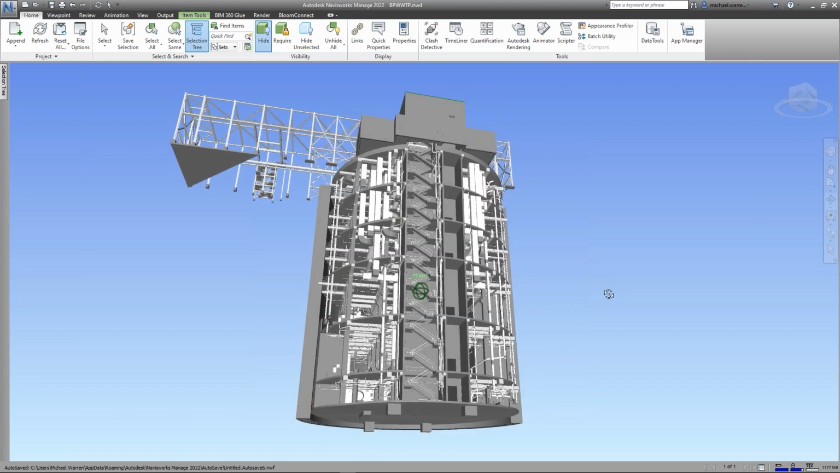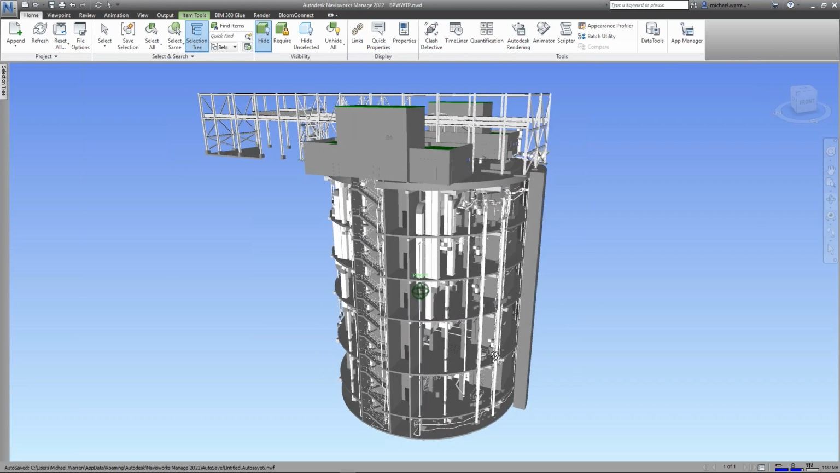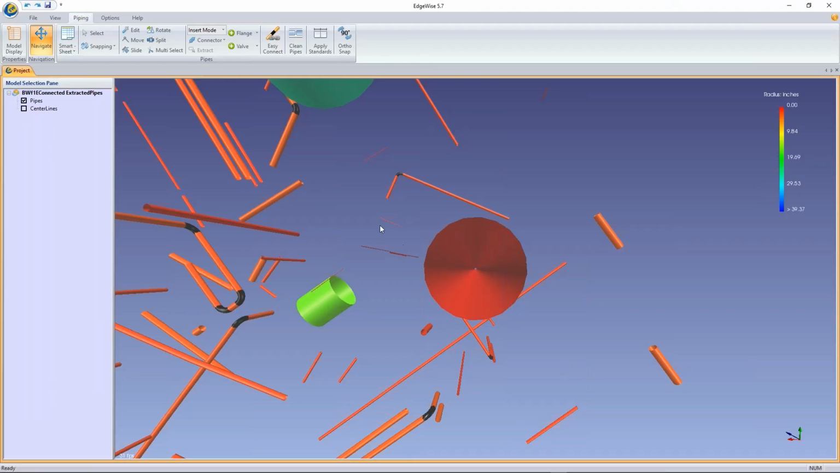It ends up being a really, really massive file when you do this workflow and you're bringing the point clouds in. But again, that's part of the quality assurance process, and that ties back into utilizing the EdgeWise product, which becomes important.